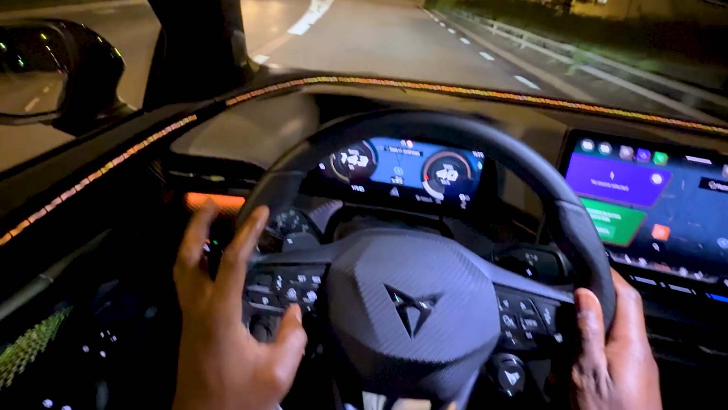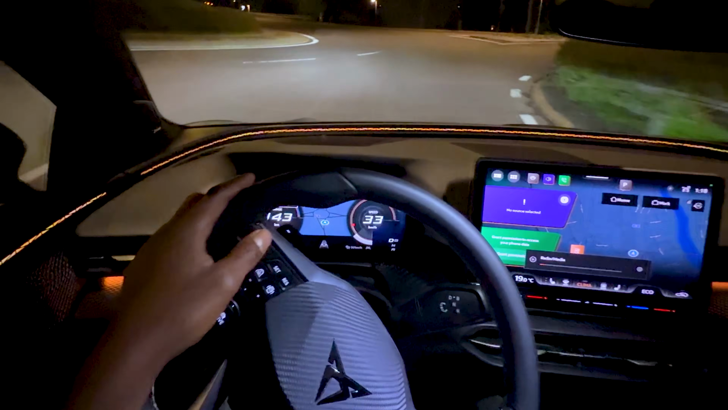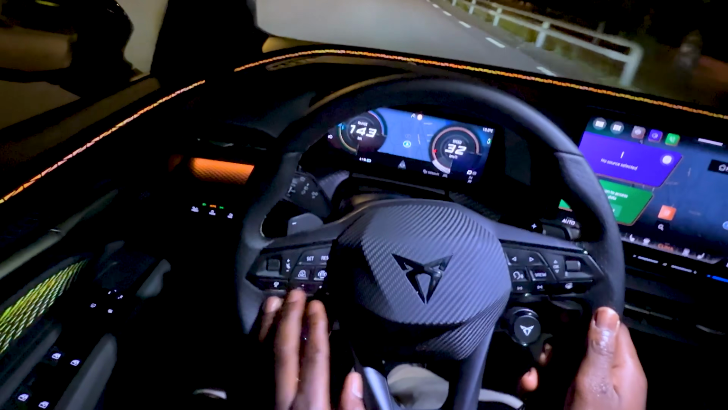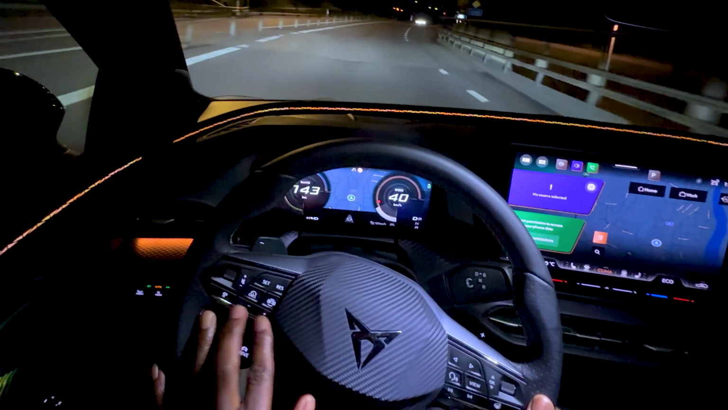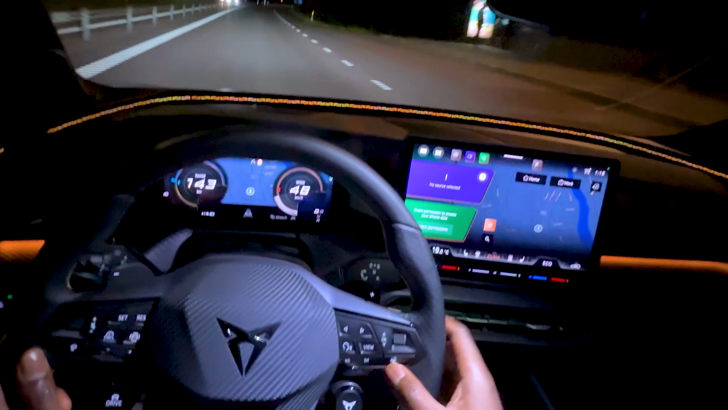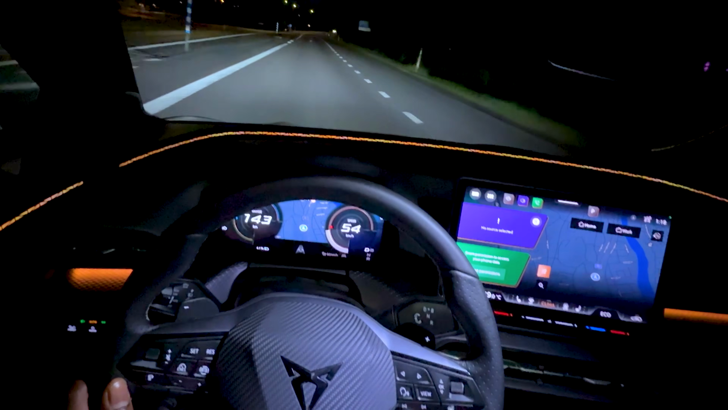Now, on this part of the steering wheel, the buttons for the adaptive cruise control are just right here. I do have a scroller wheel for my volume control. And then, let's just go. Yes, right there, adaptive cruise control to increase or lower the speed. I have my heated steering wheel button just right there. You can never go wrong with buttons.